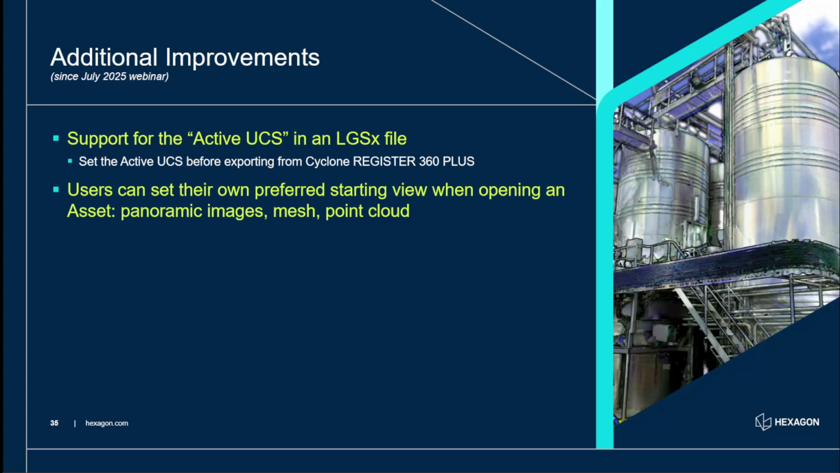You can now set your preferred starting view at the user level when you open an asset. So if you go under your user profile, you can edit that, you can choose, and I personally choose panorama. So typically whenever I open any asset, it just jumps to the starting location and the closest panorama to that starting location.